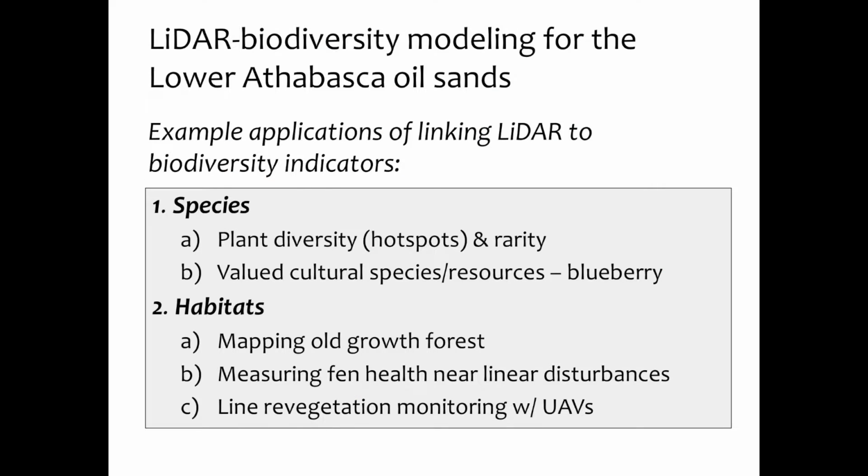So I'm basically going to give a quick overview of 5 different projects in the lab that take use of these technologies. I'll give a few examples of some species-specific work that's been done on plant diversity and rarity for the Northeast Alberta. I'll pick on one species.